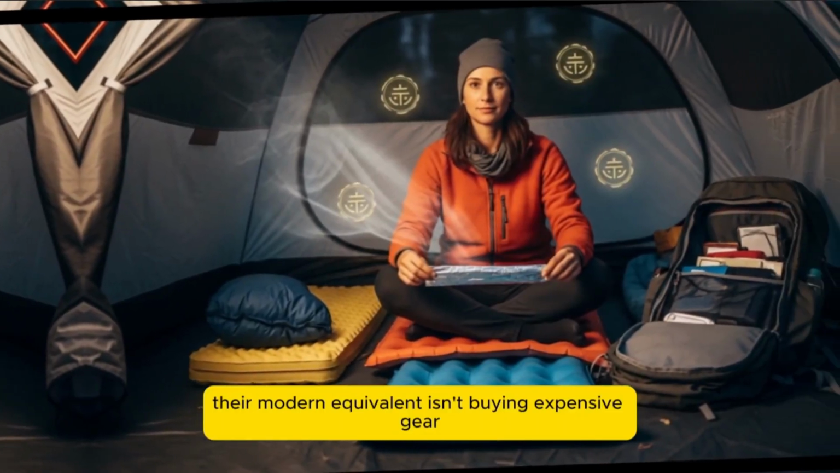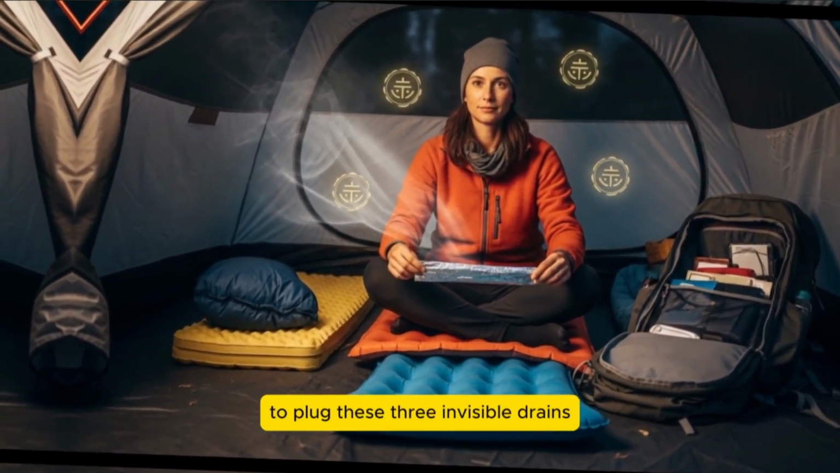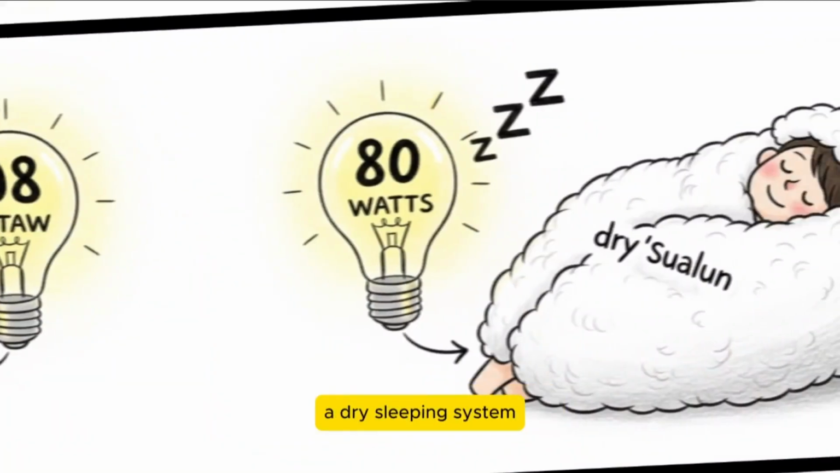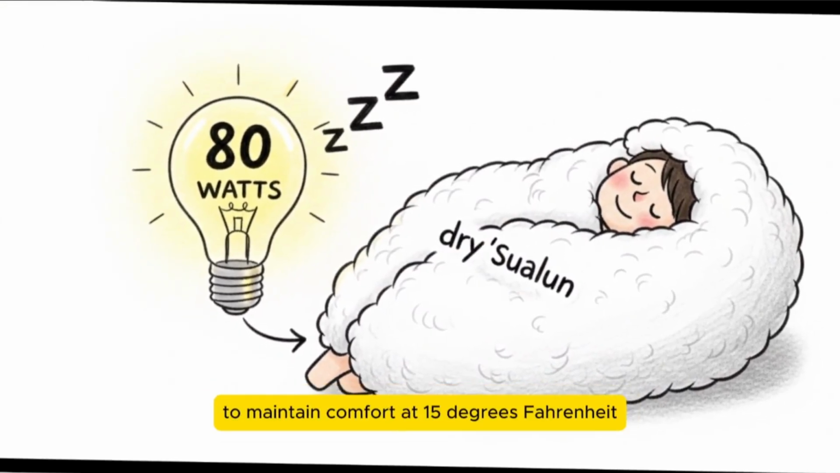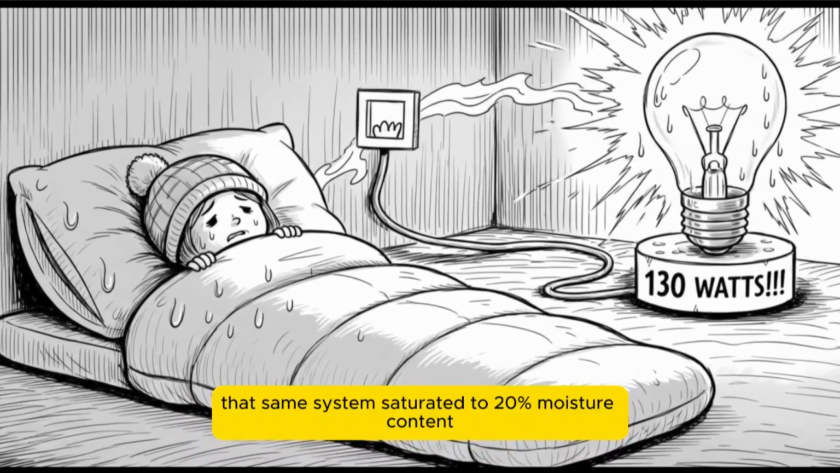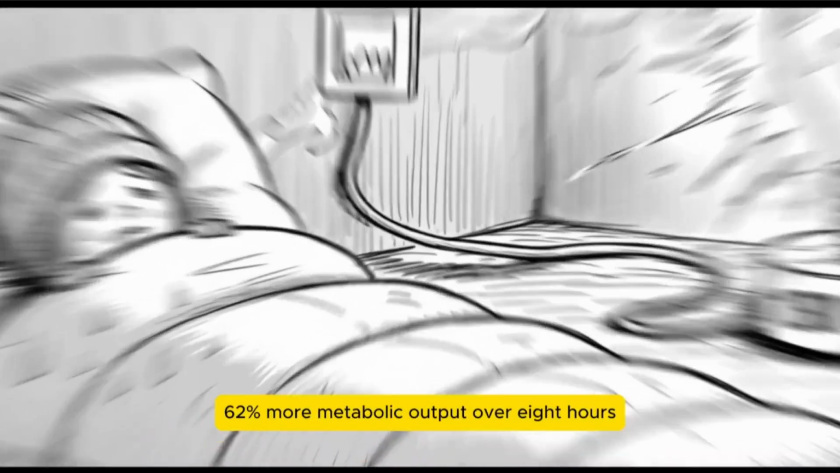Our modern equivalent isn't buying expensive gear. It's arranging what you carry to plug these 3 invisible drains. The metabolic math that makes this non-negotiable. A dry sleeping system might require your body to generate 80 watts of heat to maintain comfort at 15 degrees Fahrenheit. That same system, saturated to 20% moisture content, requires 130 watts, 62% more metabolic output.